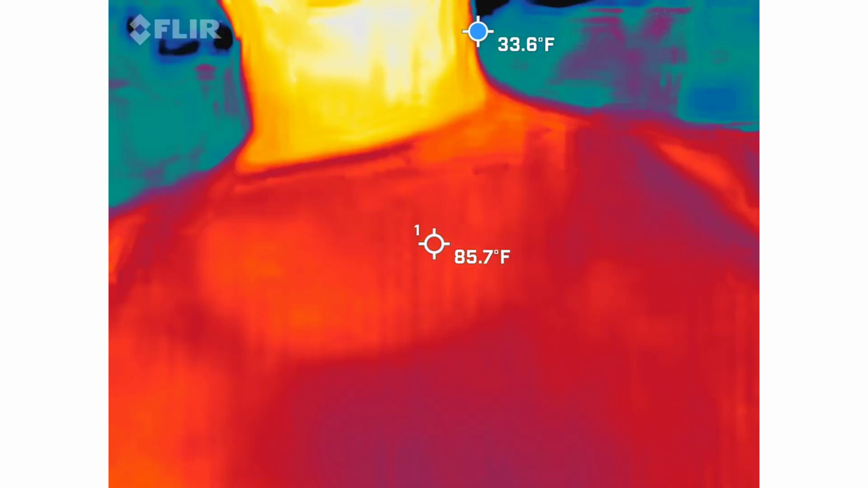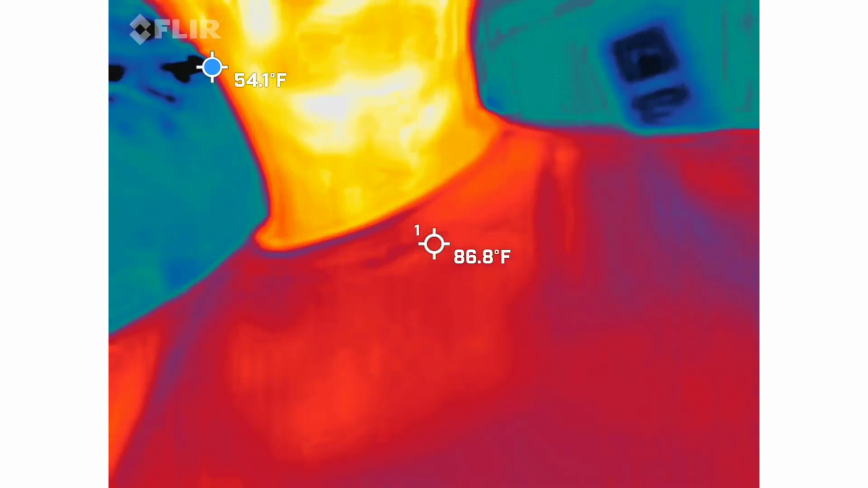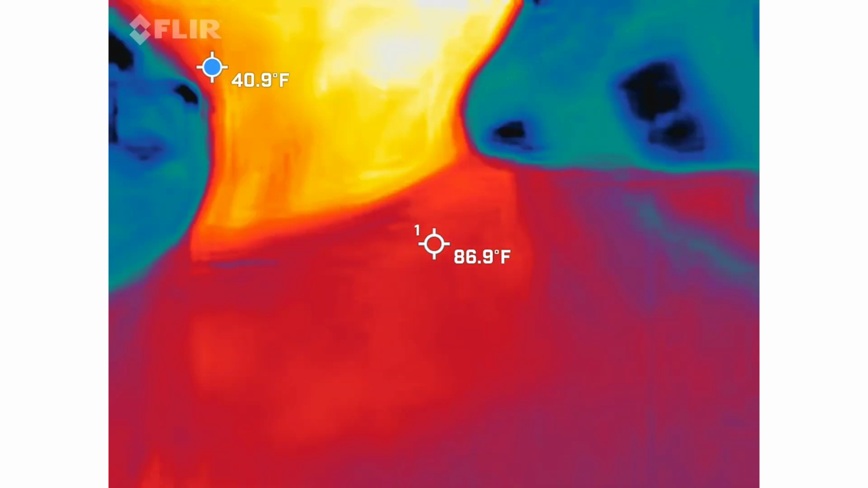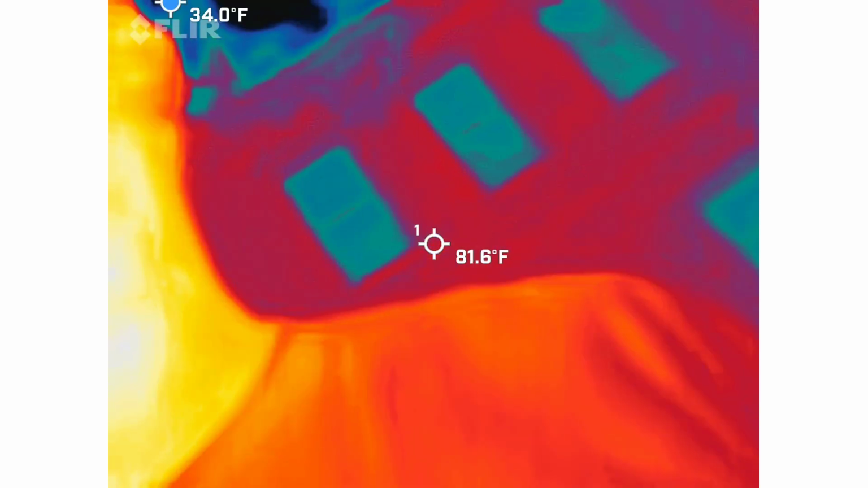So with this, we're going to be looking for what? What do you think? It's a thermal imaging camera. So probably cold spots. Exactly. It's exactly what we're looking for. It's the old adage that we are looking for cold spots with this guy.